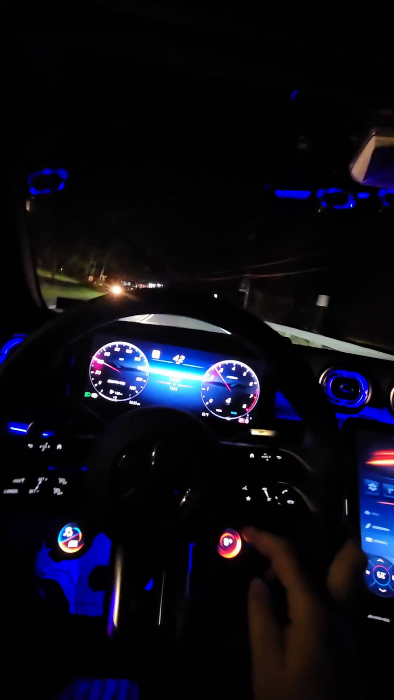I just think it's cool though, because when I put it in Sport Plus, I'll show you. Look at this, 2 freaking Cybertrucks back to back. But Sport Plus, you can kind of hear it. I'm not gonna go too crazy, but I'm just showing you on the wheel. And yo, you could totally get sideways in this thing.